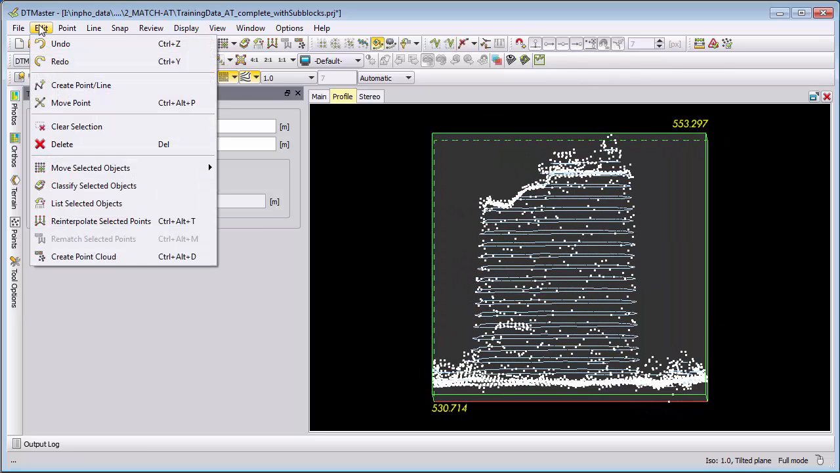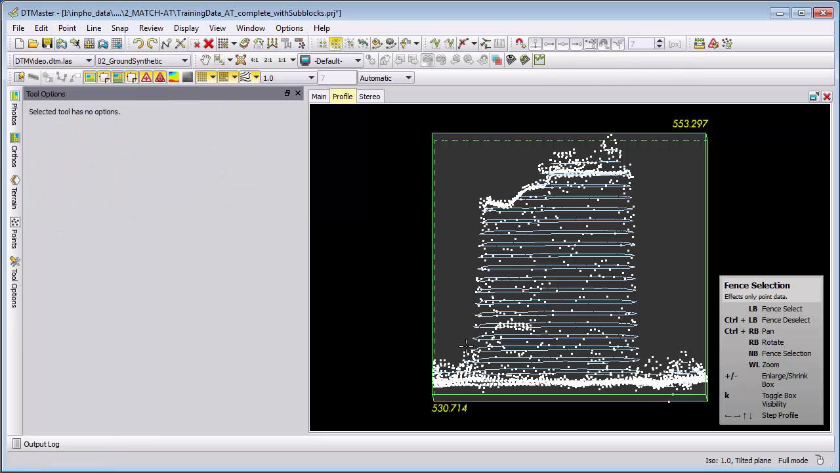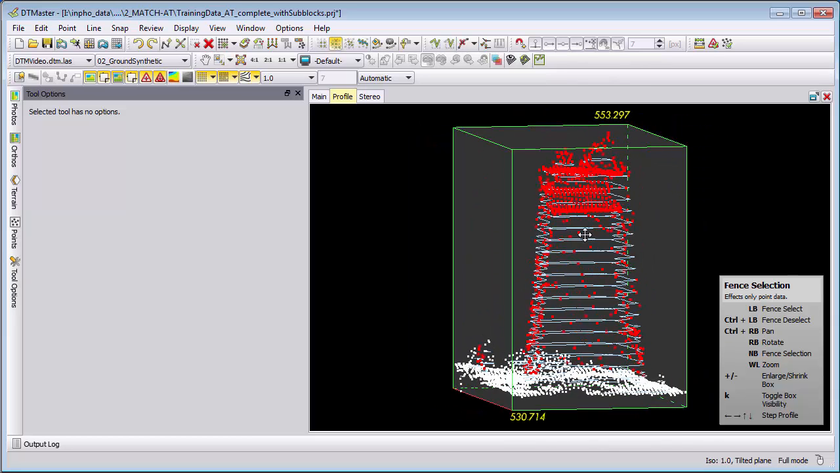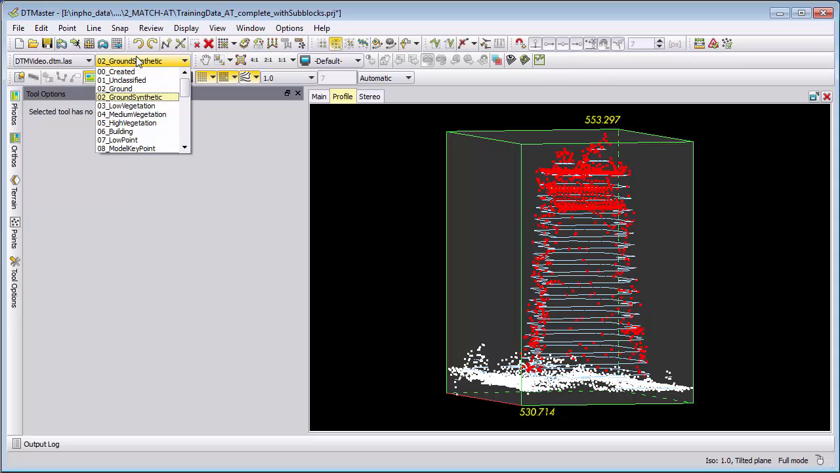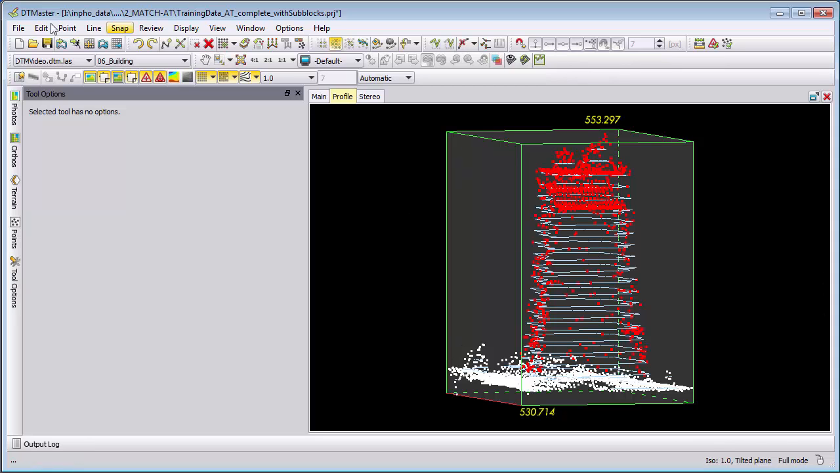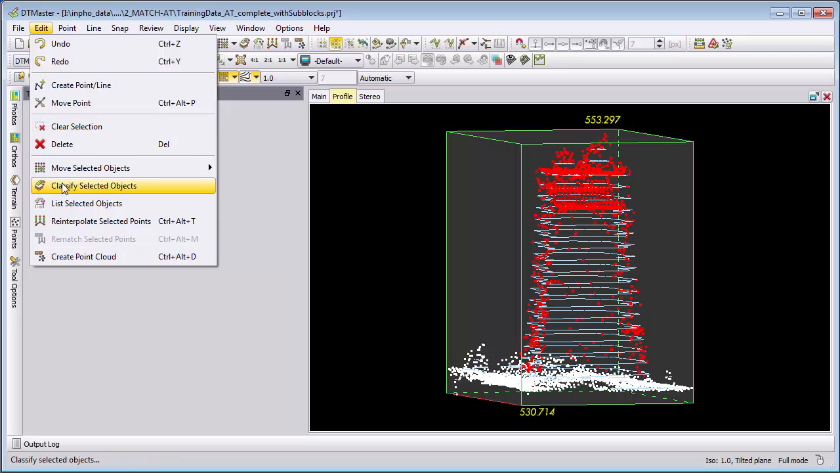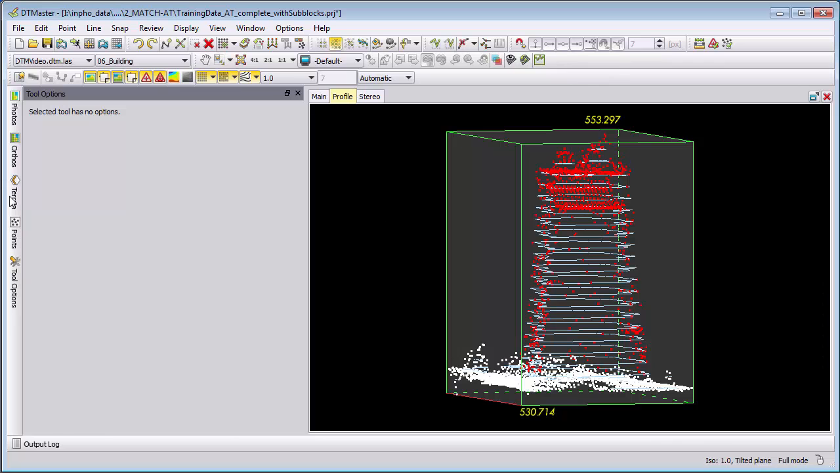another workflow that people use is also classification, but this is not so typical in the DTM extraction. So we select here the wrong points, and they move them into the correct class. They would say this is a building. So the selected points are correct, my layer is correct, and then I can hit the classify selection, and then these points move to a different layer.